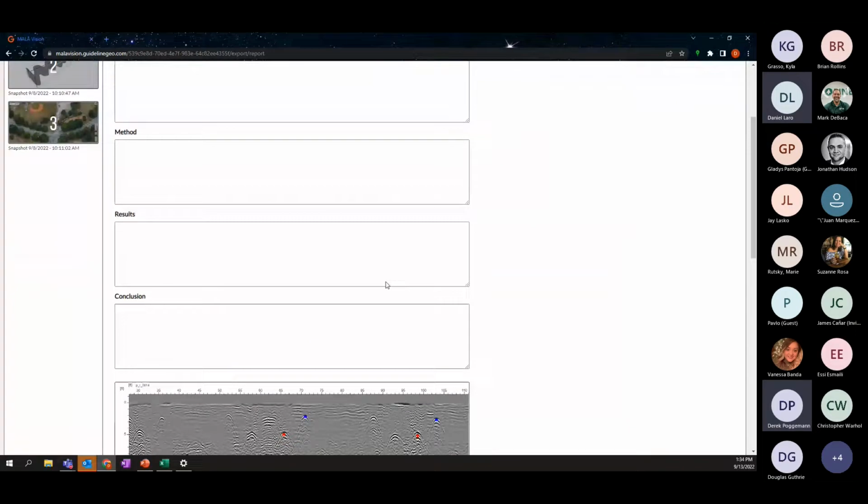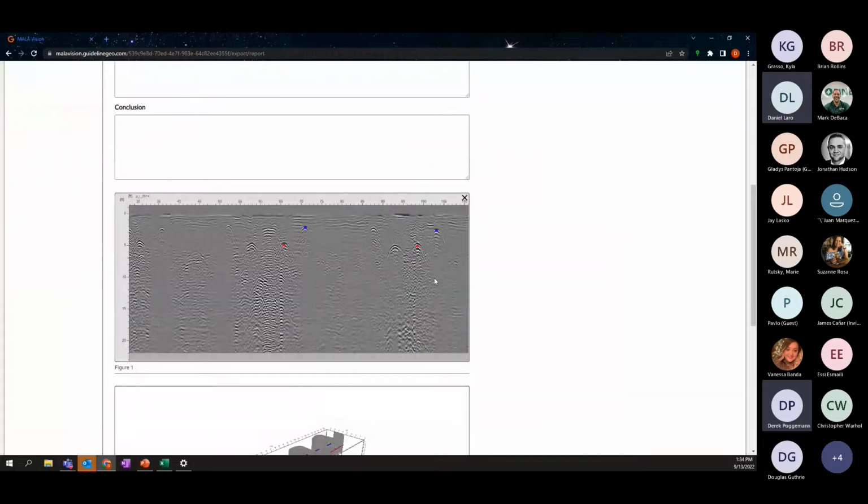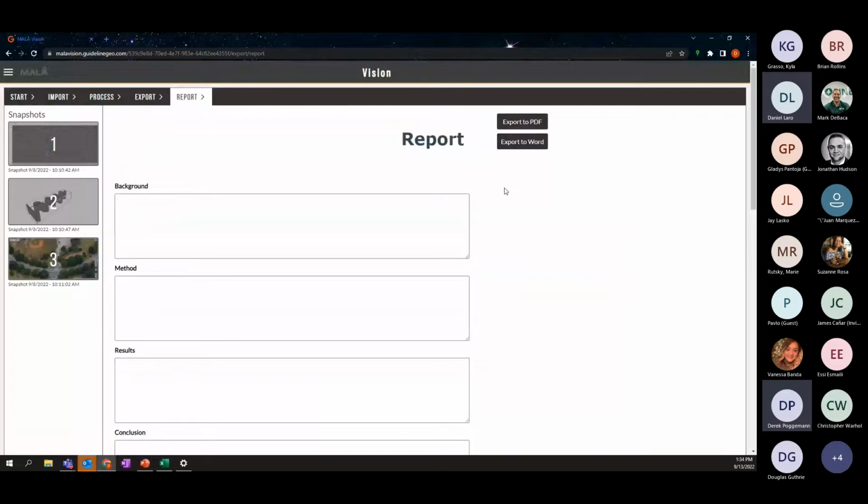And what I like to do is go ahead and export to Word. And this will allow you to change the size of these photos and maybe put it into a template that you already have saved for reports.